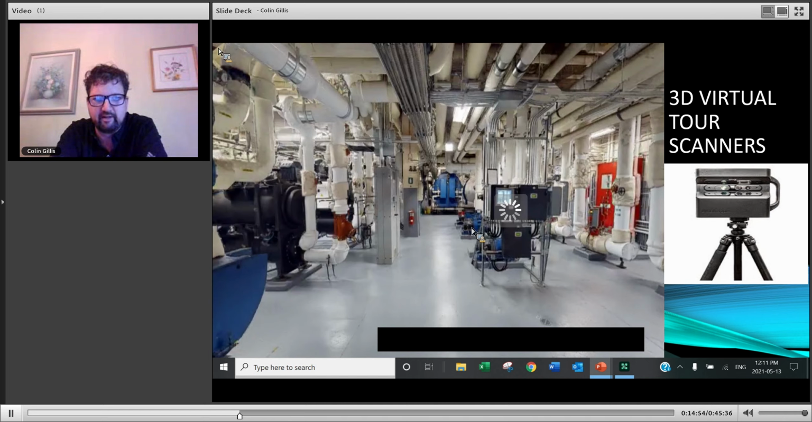Working with engineers on different projects, we've done probably about 50 NSLCs across the province of Nova Scotia. And we even get into the detail of opening electrical panels so that if the engineers or designers are sitting at their desks, they can zoom in and read the label. So some of the advantages to this are it's quick, it's easy to use.